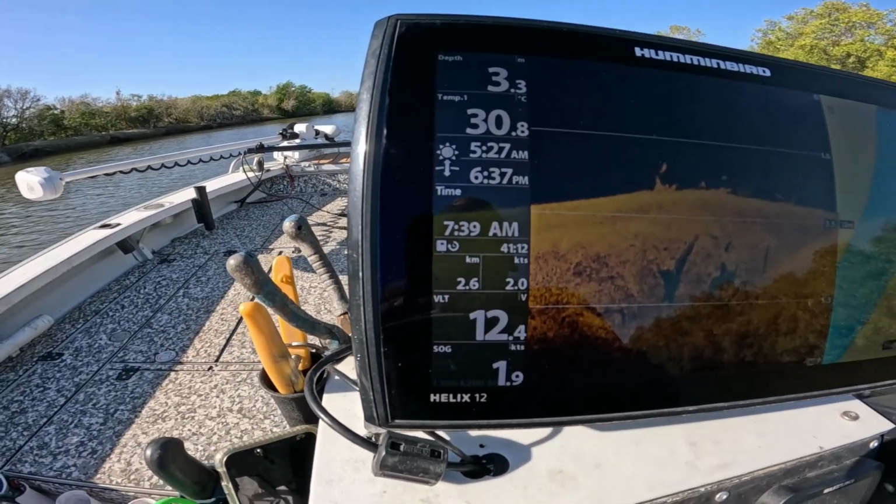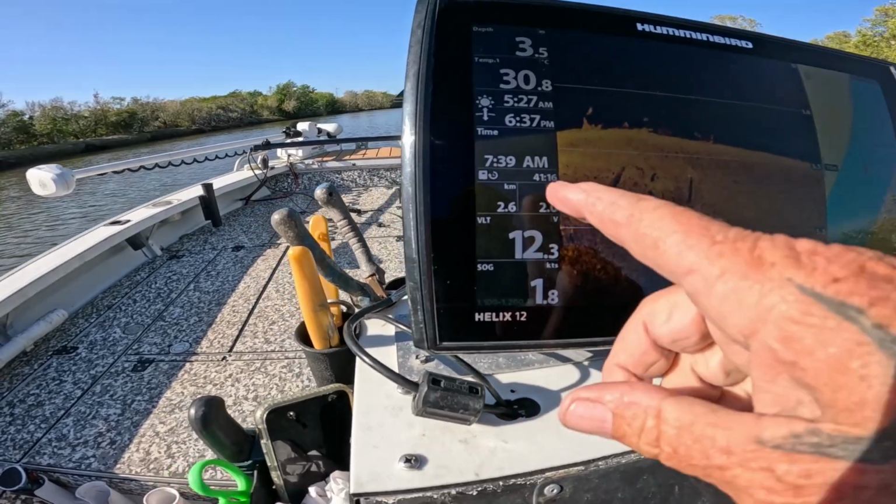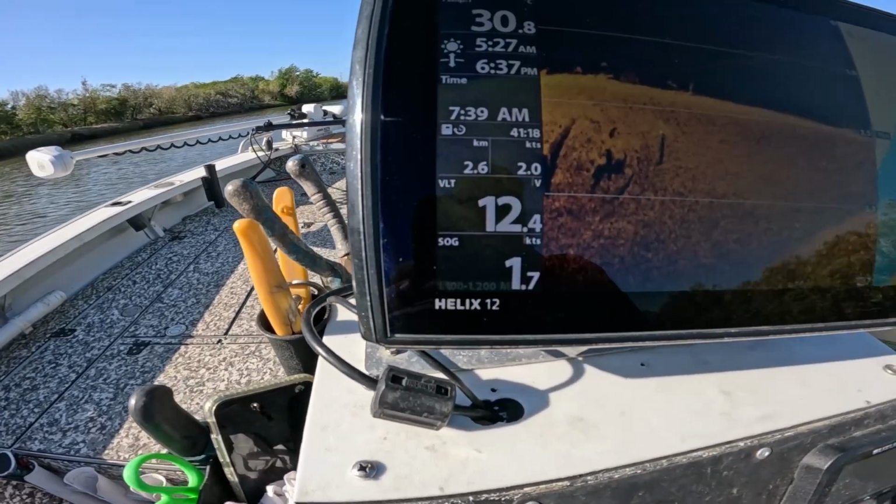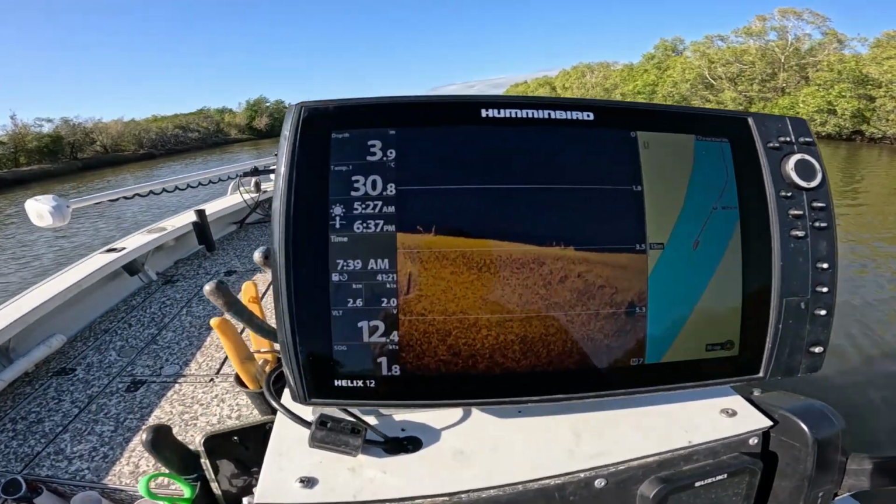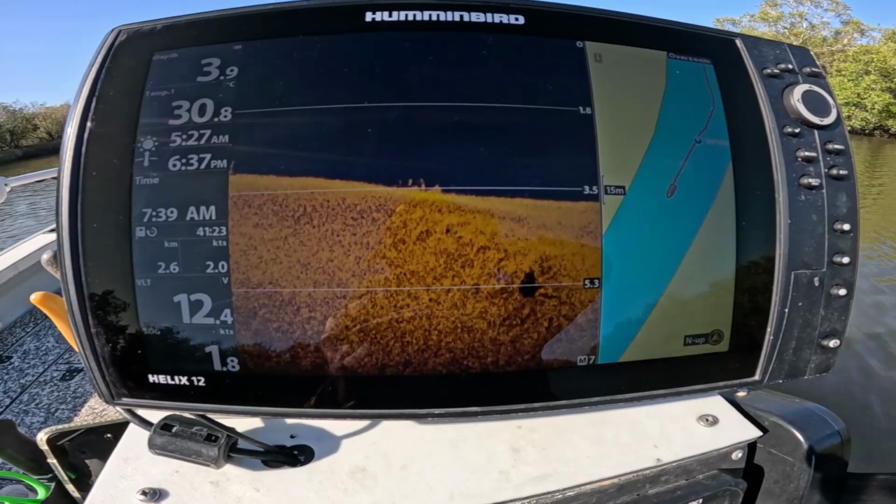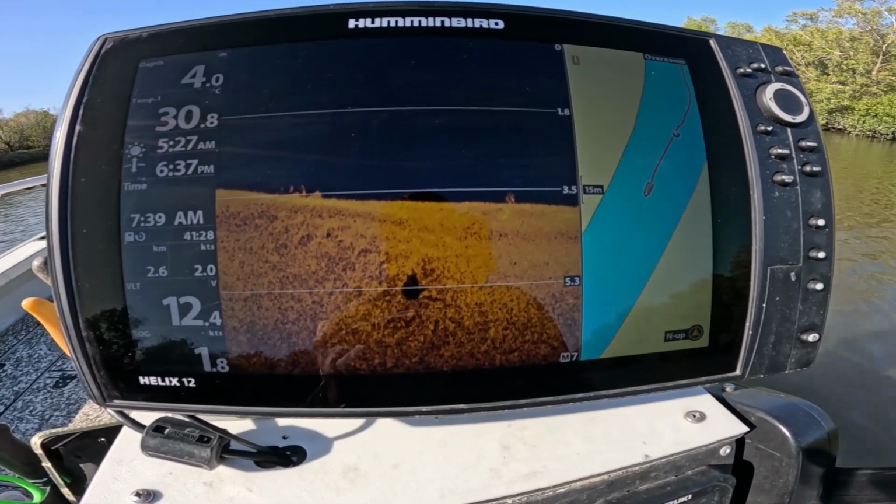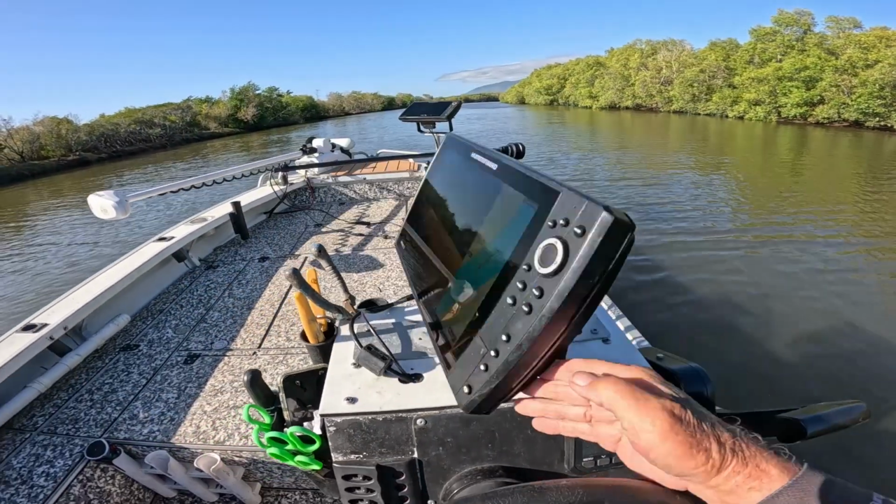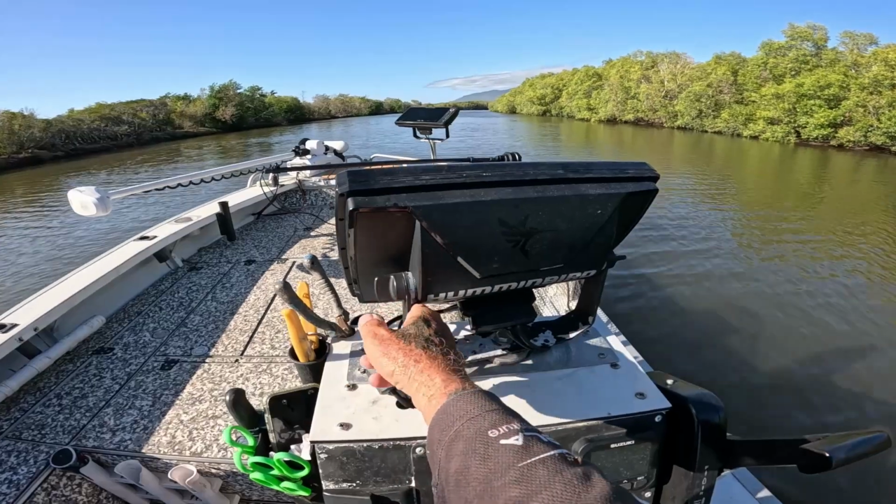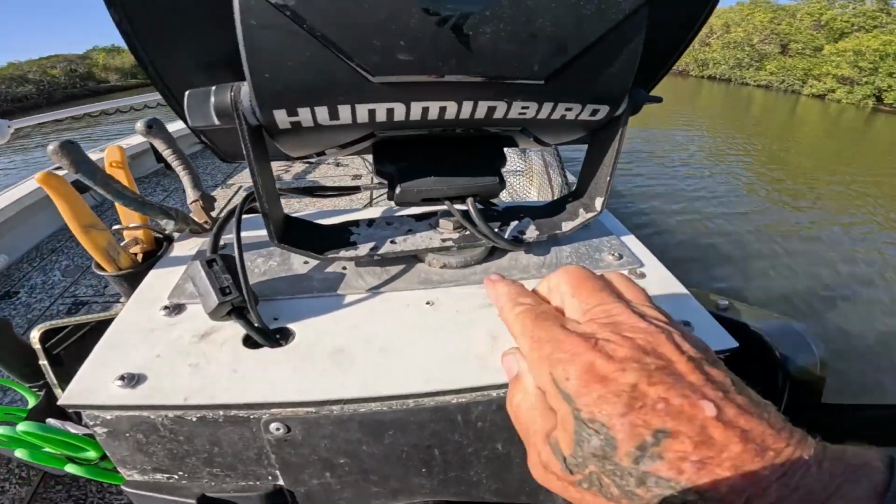So I've got water temperature. I like to know when the sun comes up and the sun goes down. Time, trip log, right? My voltage and my speed. And that's all I need. On the 360, which we'll have a look at later, I don't have any of that. I don't need it. So if I want to, I'll just turn this around so it faces the front, and away it goes.